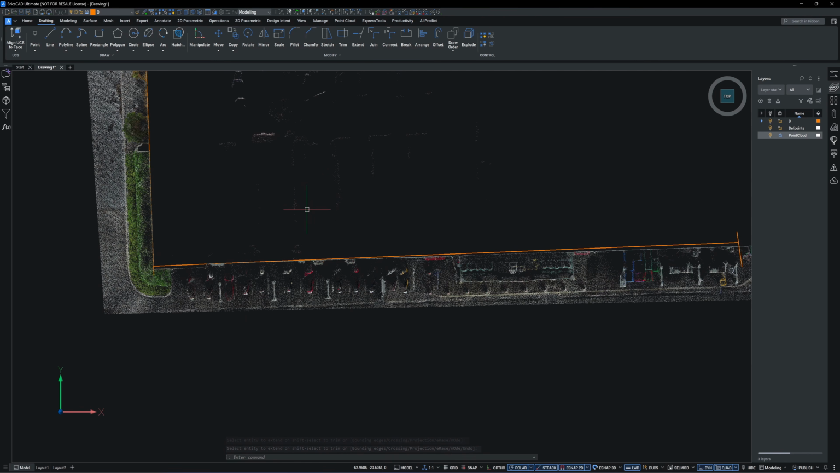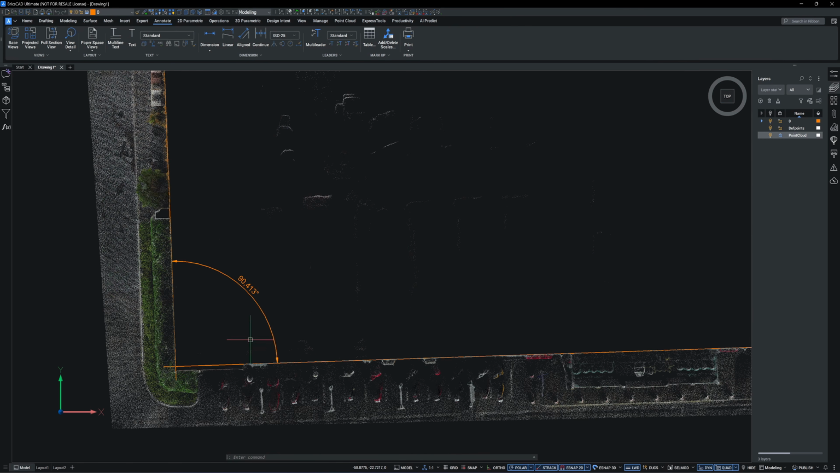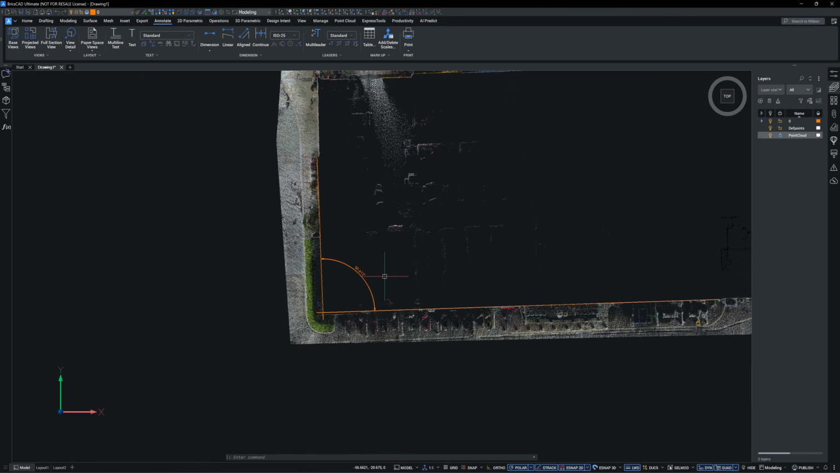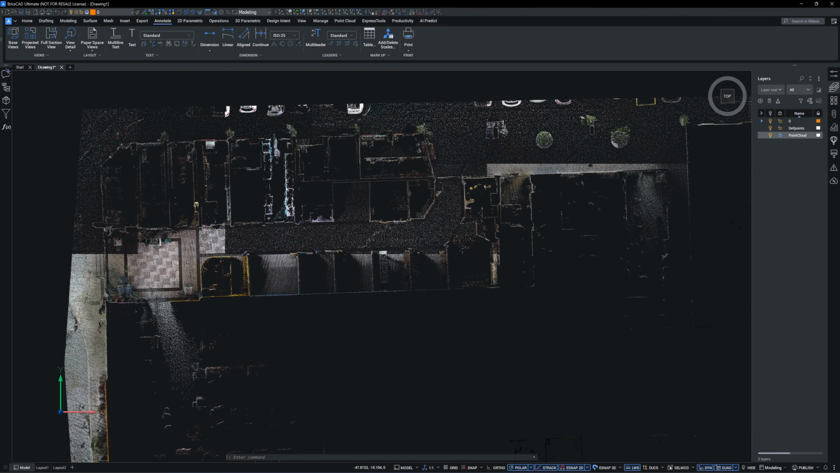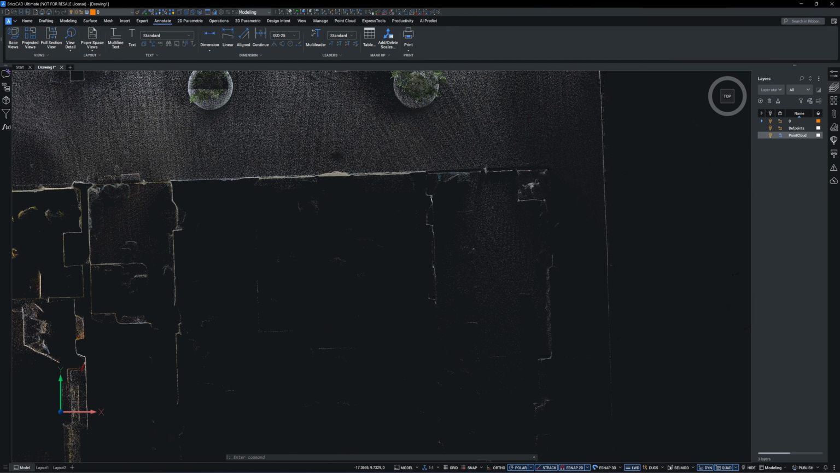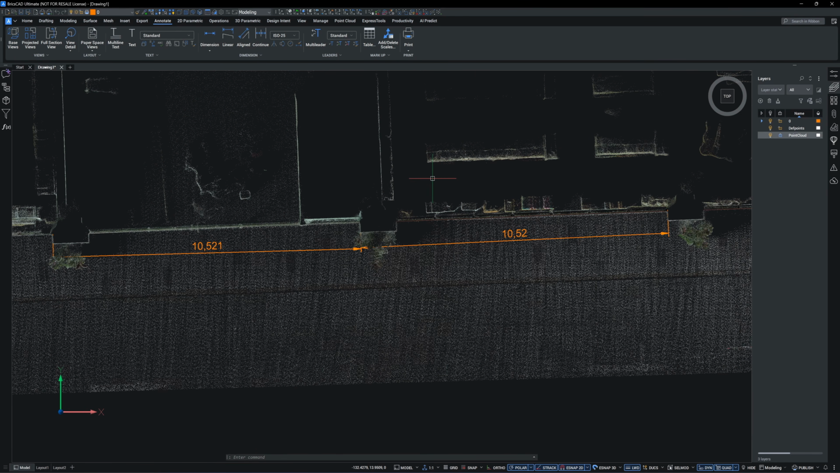I import the point cloud into BricsCAD for precision checking. The orthogonal angle between these walls measures 90.4 degrees, which is typical for metal sheet walls. I also checked the column-based spacing. The difference is only 1 centimeter, which is impressively accurate.